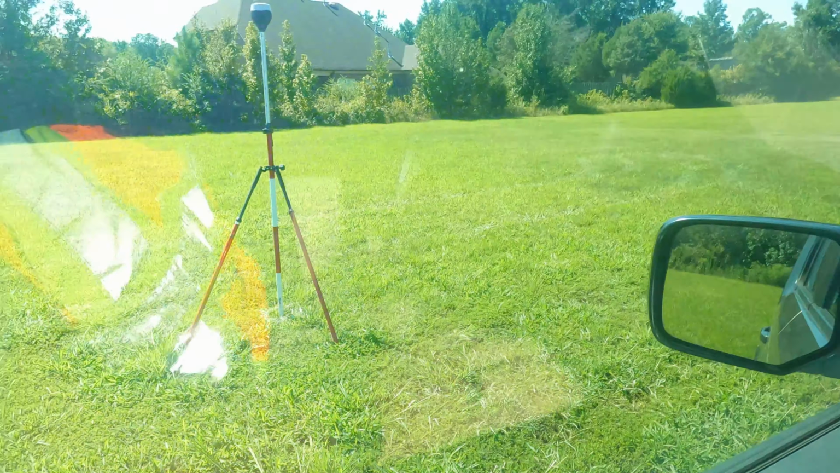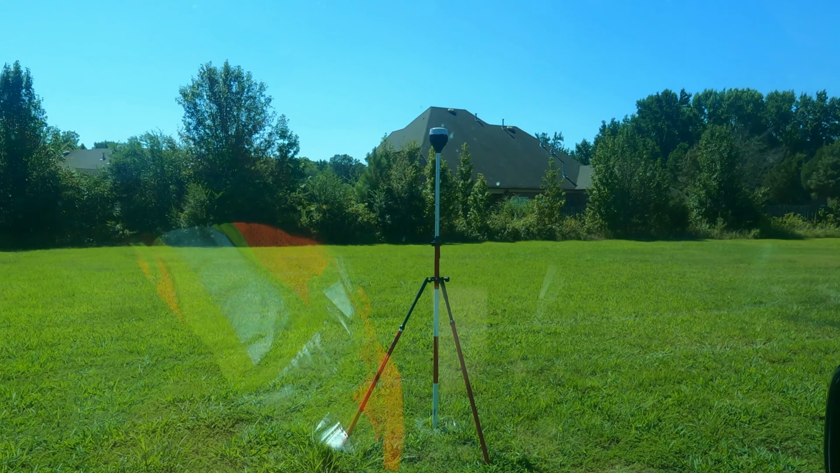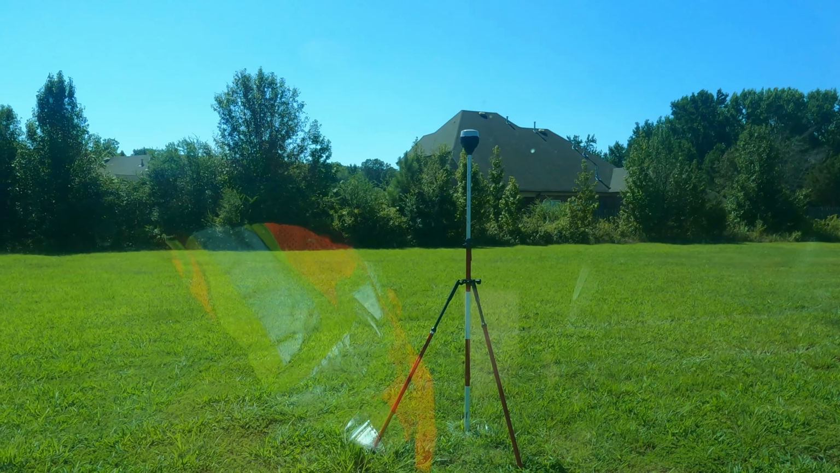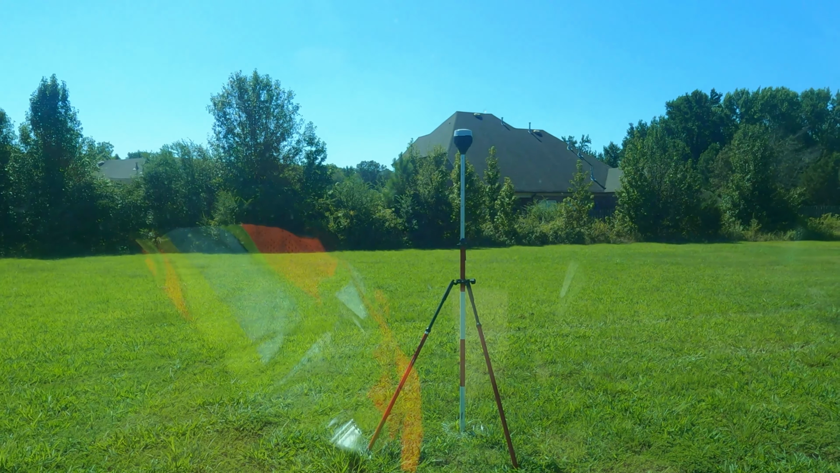So all right, folks, that is it. Next thing we're going to do is get the base. We'll go ahead and shut the base down and turn off the logging for that, and that's what we'll use later, and we'll process that data and show you how that looks.